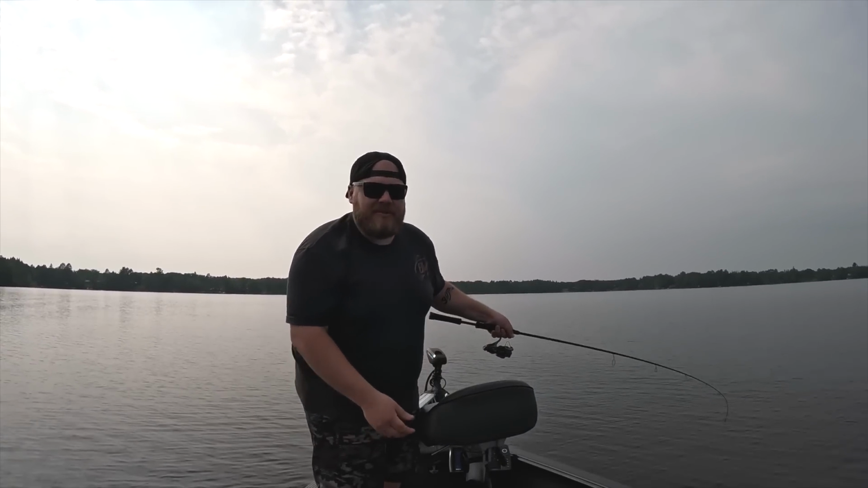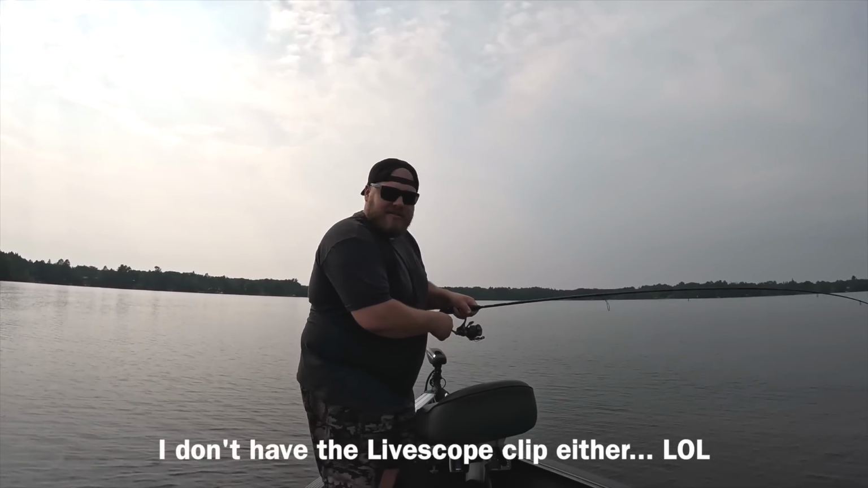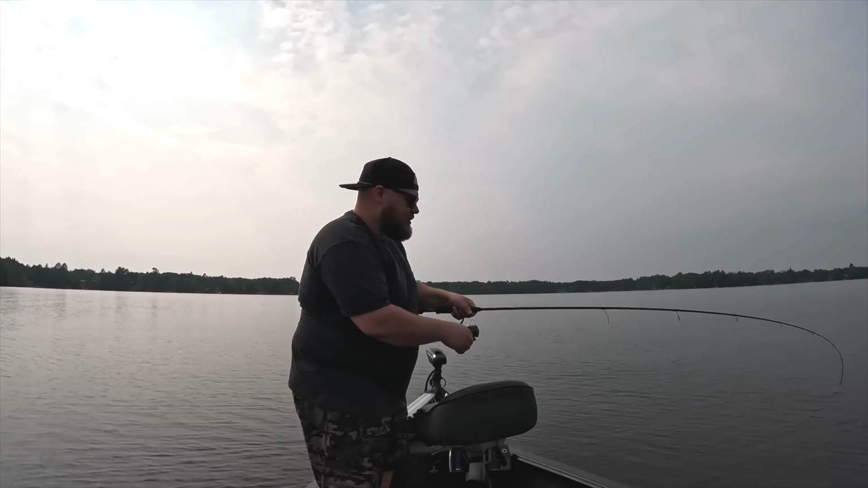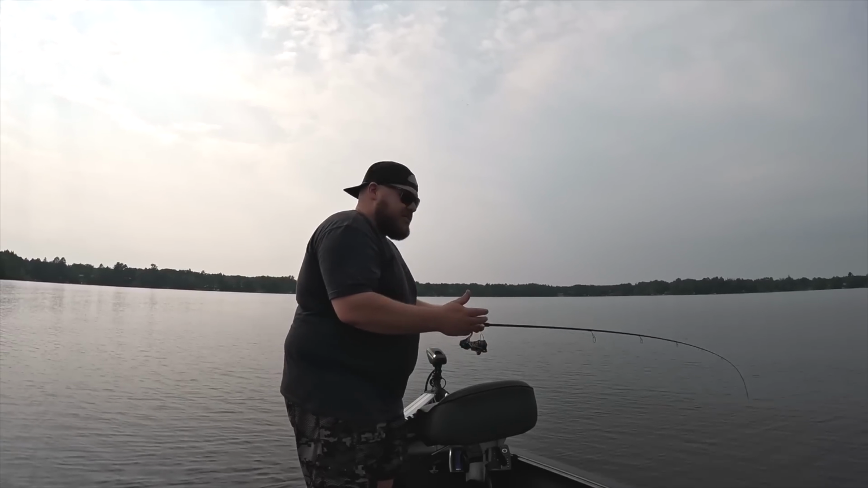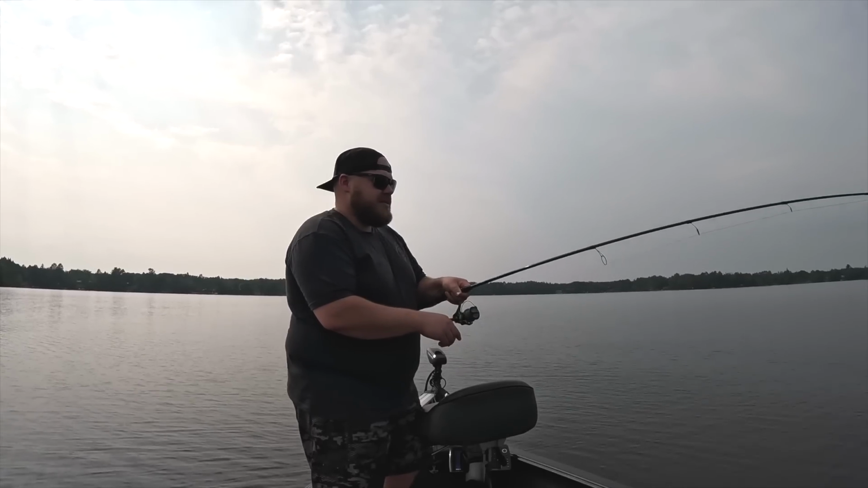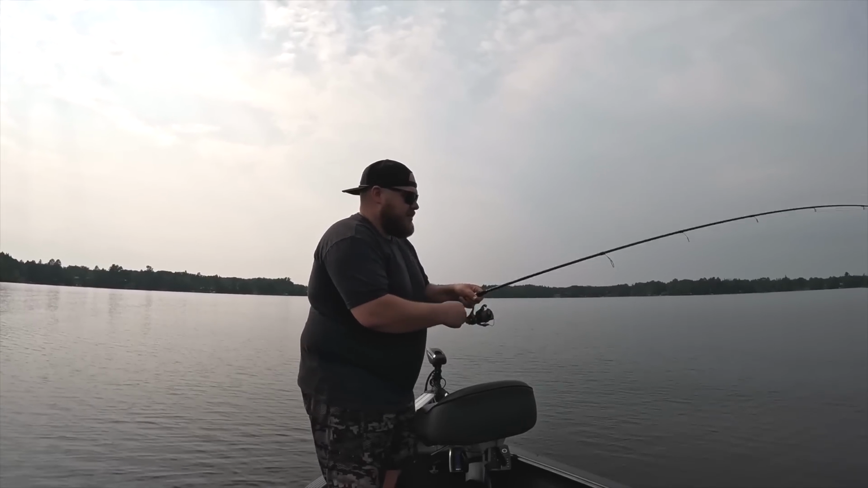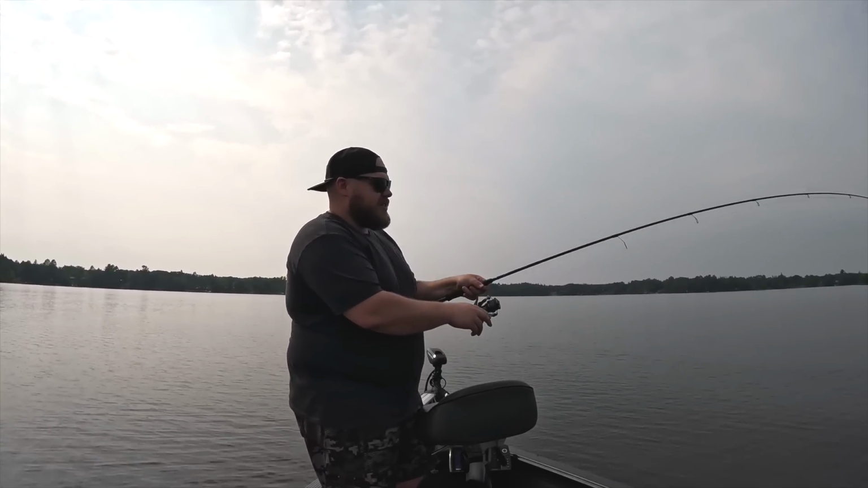Of course the GoPro died. I have the live scope clip of a giant suspended mark about 60 feet out. And he was maybe, I don't know, middle of the water column, 10 feet down over 20. And this is the first fish I've had on the Elliott Identity rig and jig.